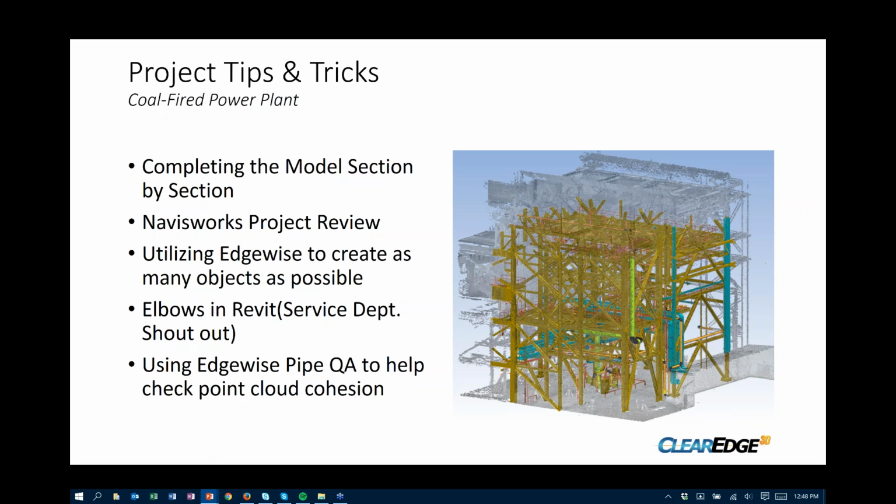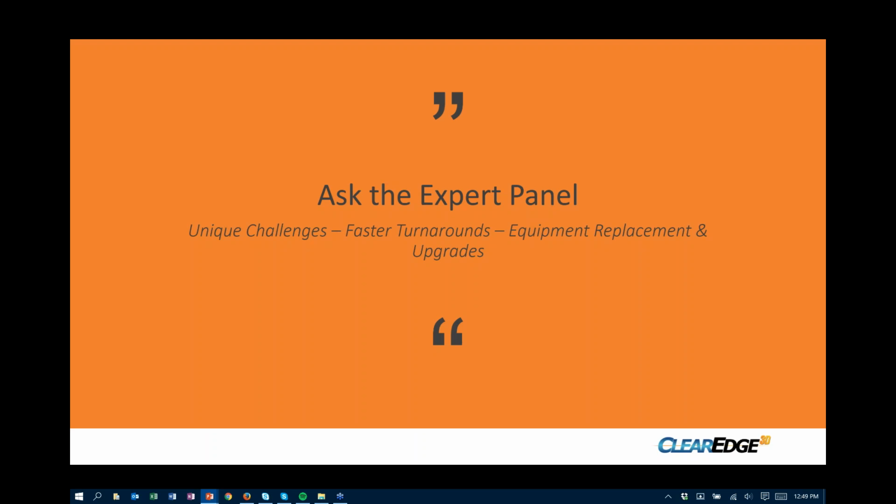I've actually found this to be a great way to check the cohesion of your point cloud, to make sure everything ties together properly, because you can quickly go through every pipe that Edgewise has created, and you'll quickly see if you have issues with your registration. It's not advertised or something it's supposed to do, but I find it really nice.